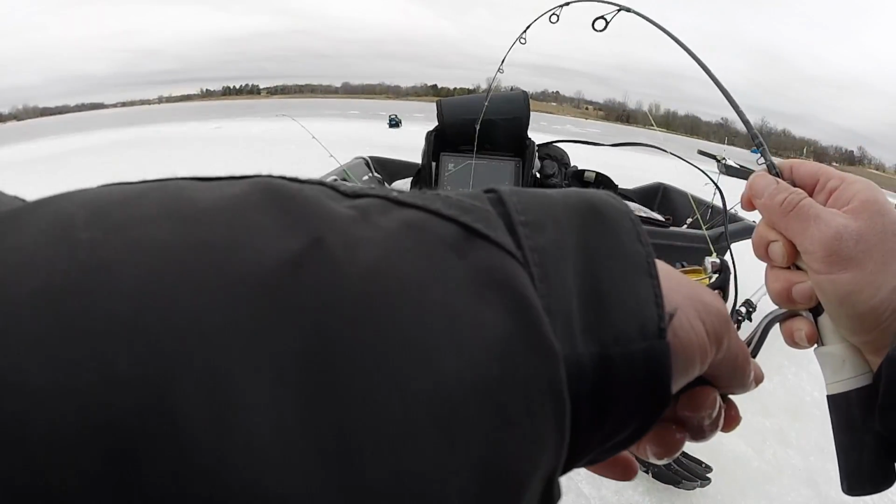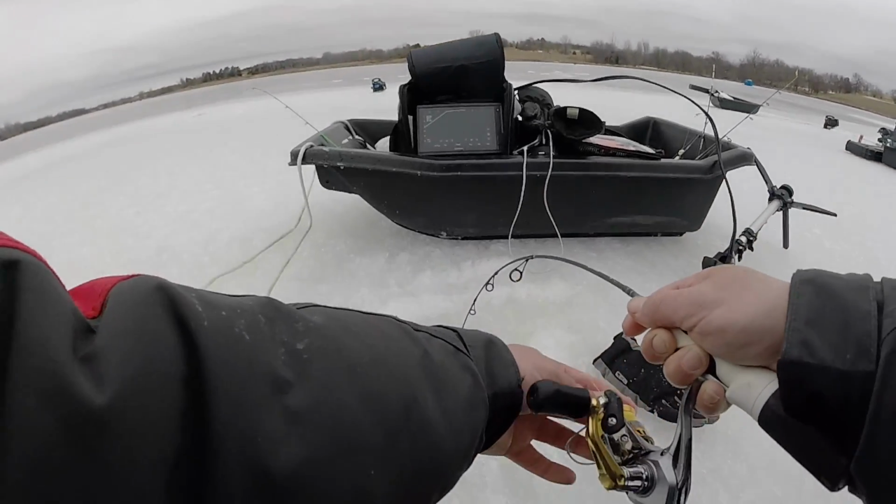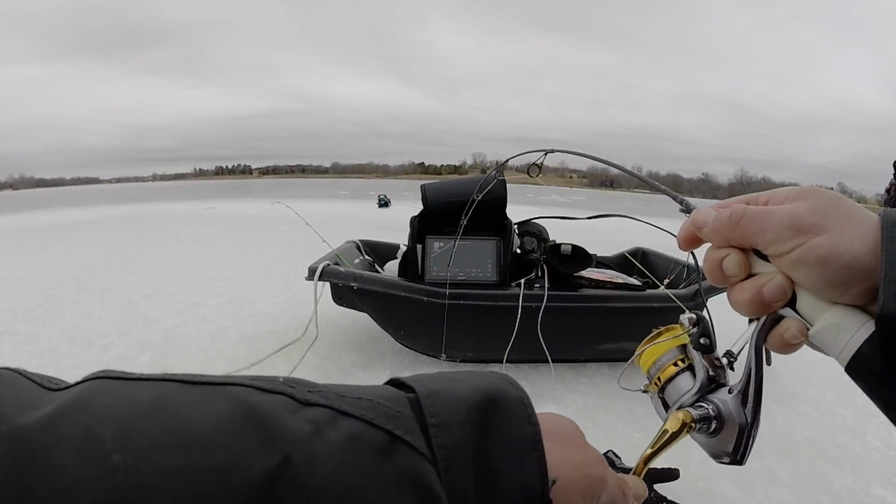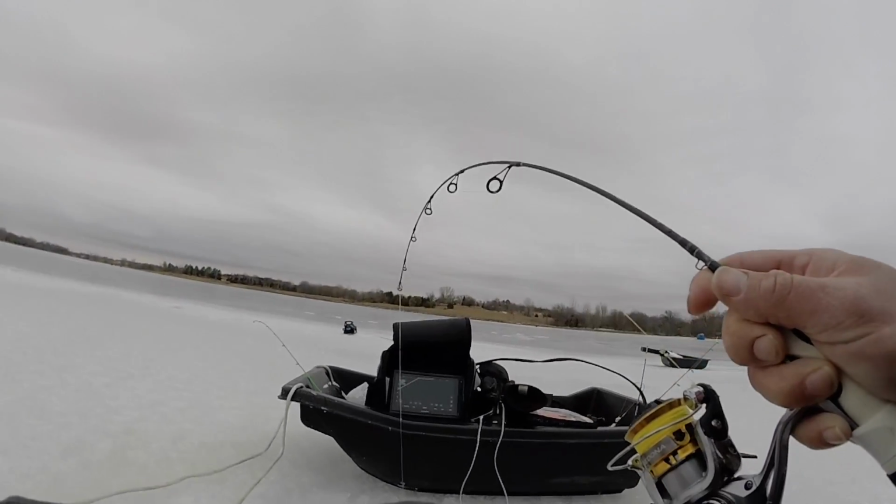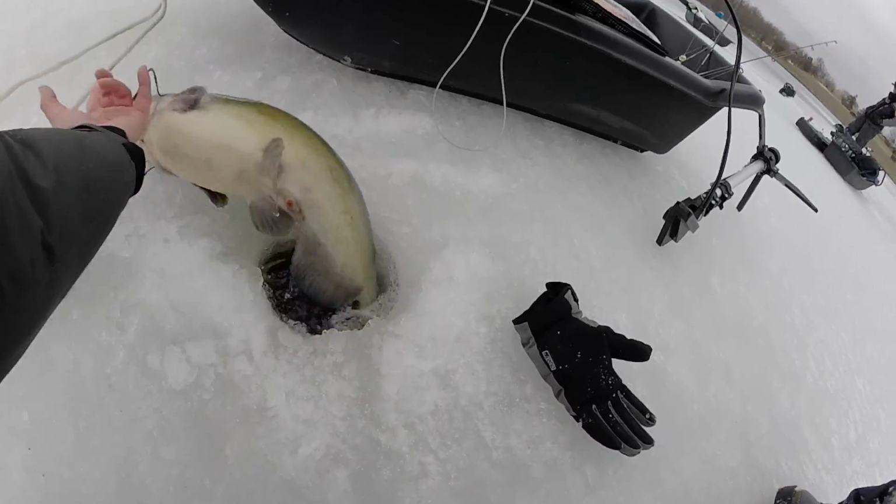They're in the area though. I'm not sure if it's worth switching lakes at this point. I thought he came off. You think we just stick it out here now? I don't know, man. Probably. It's more exciting to me to catch him at a new lake. It looks like a big one. Yeah, that other first one that we saw though was bigger. Really? Yeah. Oh my god.